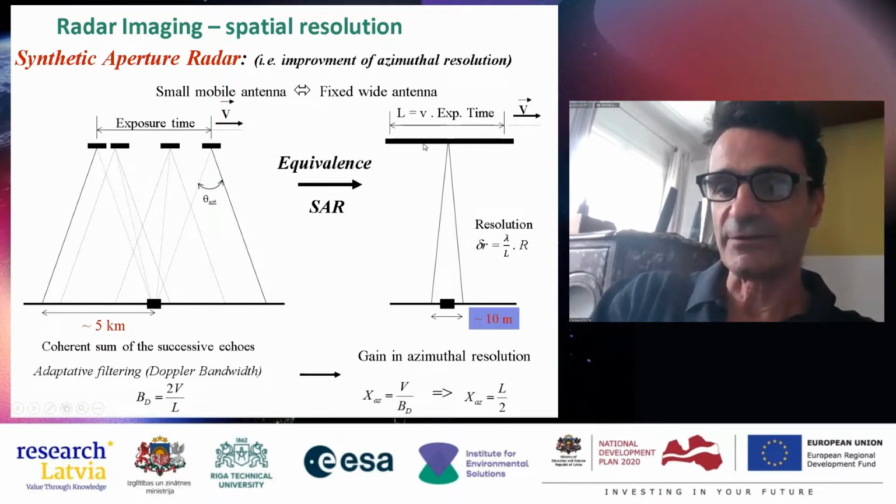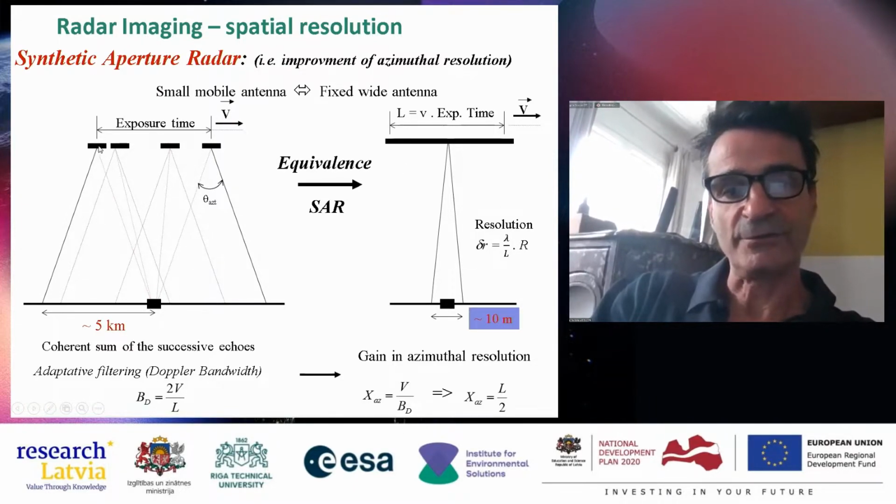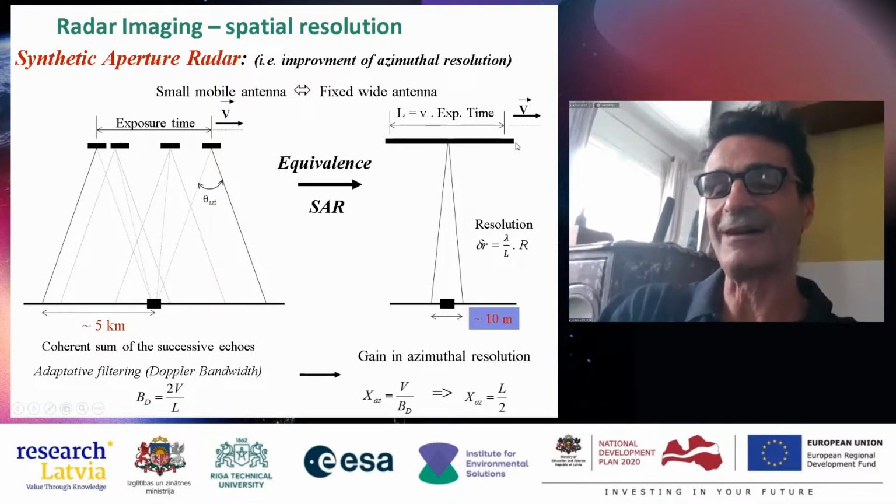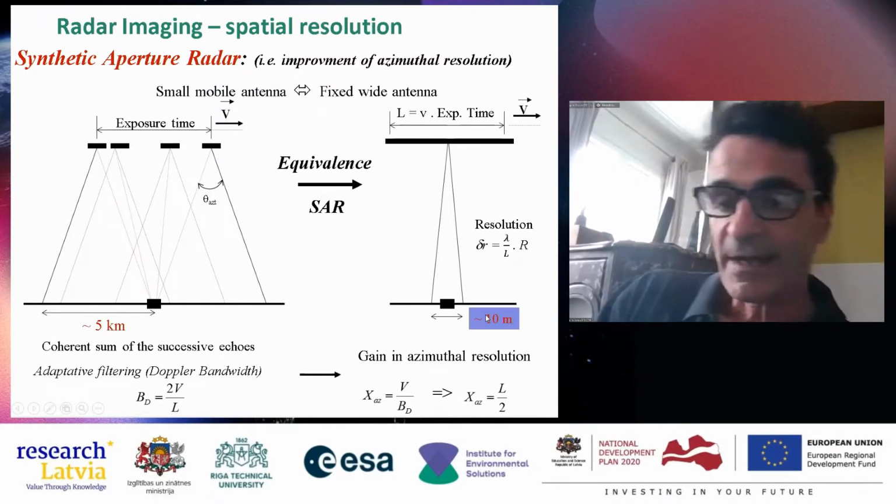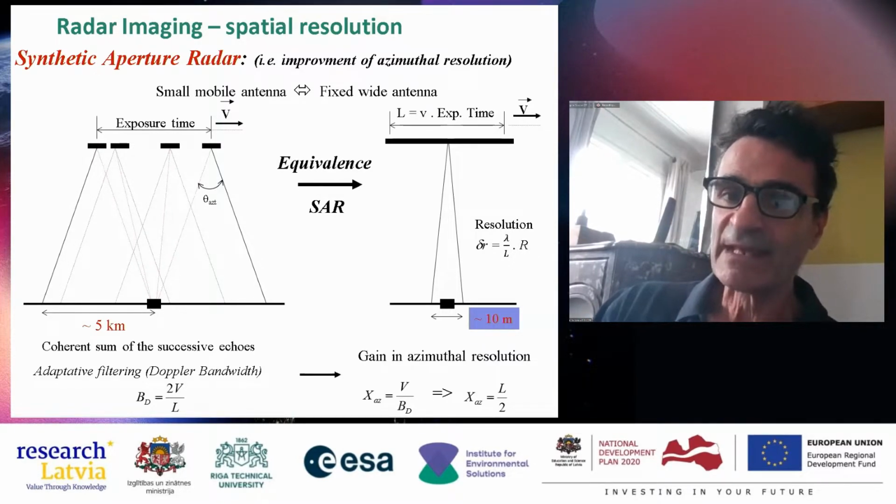I told you that the resolution depends on the length of the antenna. Here, it's about 5 kilometers. This distance is exactly the same as this fictive antenna. And so this corresponds to about 5 kilometers, and you succeed in improving a lot, because now you have a spatial resolution of about 10 meters.